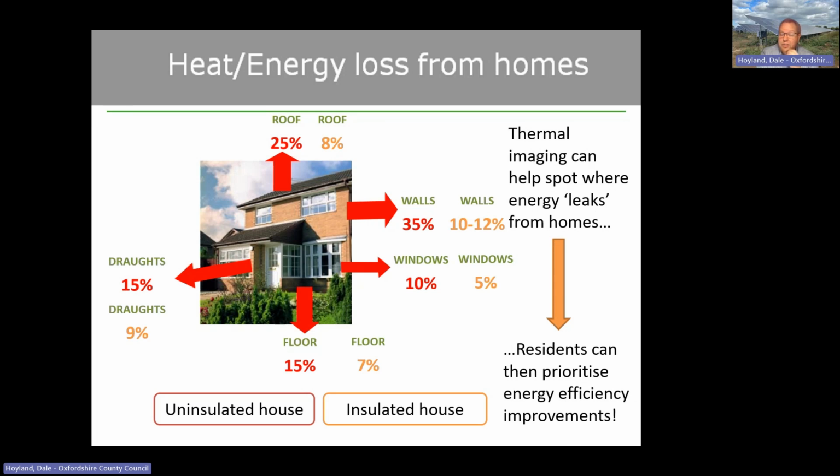So really, thermal imaging is just, they say a picture says 1,000 words. It's an instant, easy way of being able to show residents where to prioritise those energy efficiency improvements. I won't dwell too much more on things you can do, because I know there's another training session for that, and there's lots of advice as well on the web pages and all the resources that Jess and the team have put together.